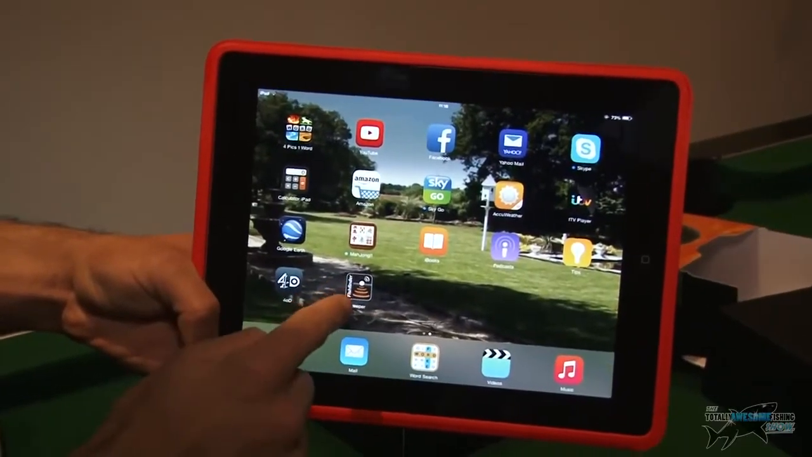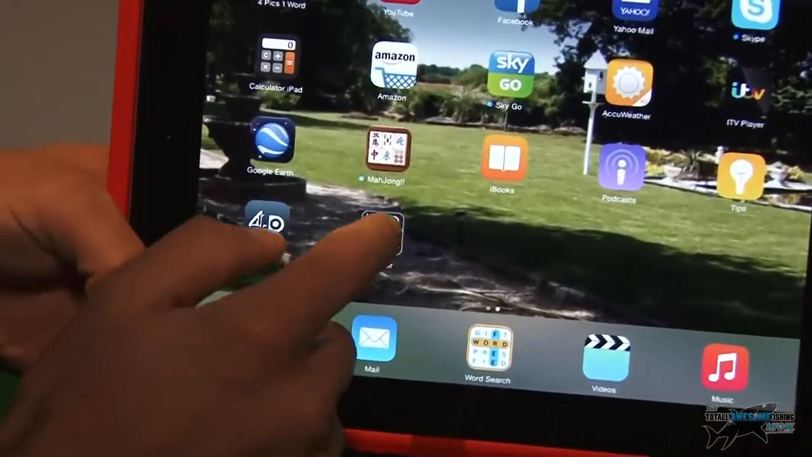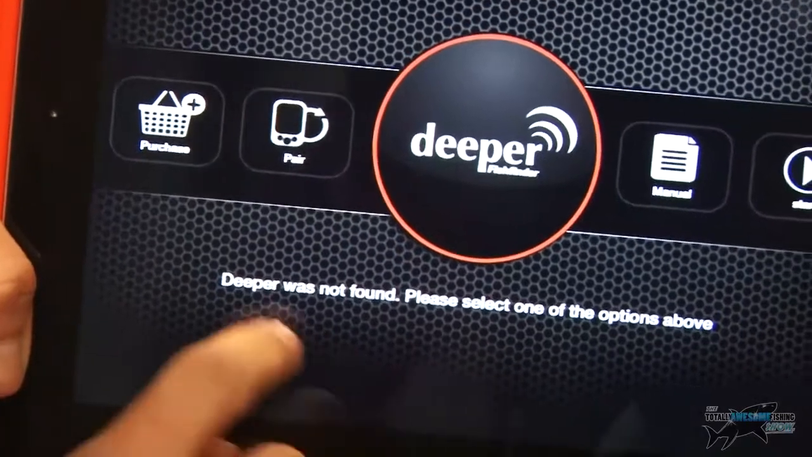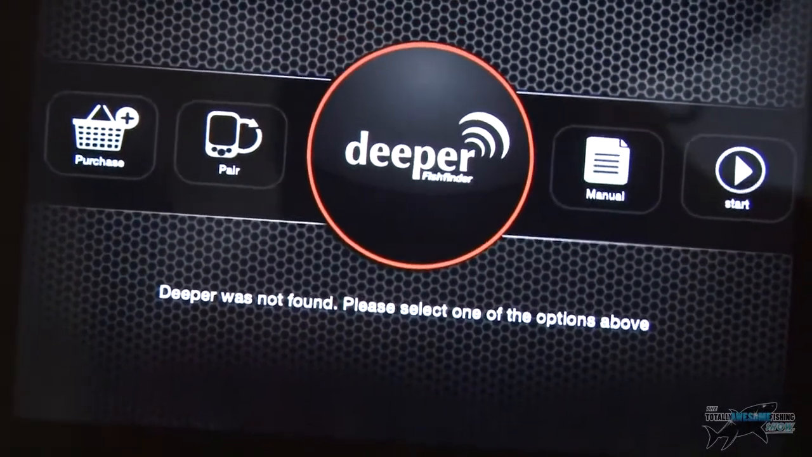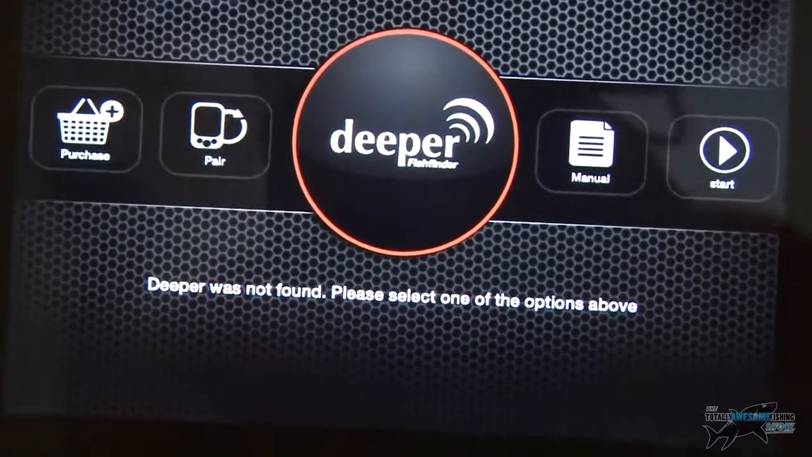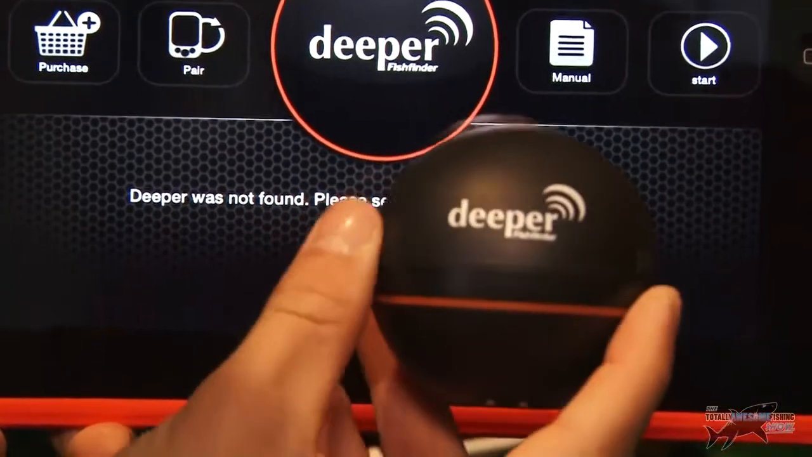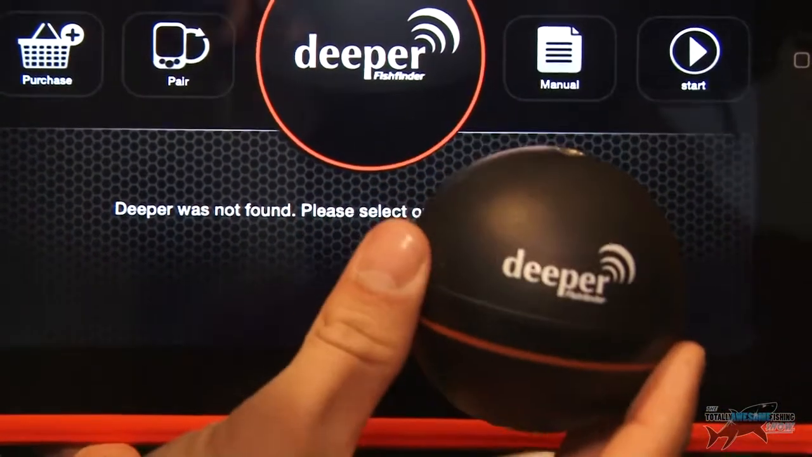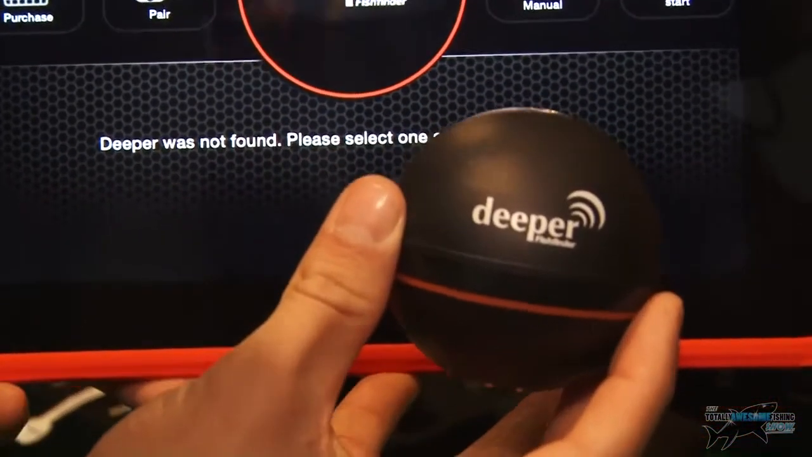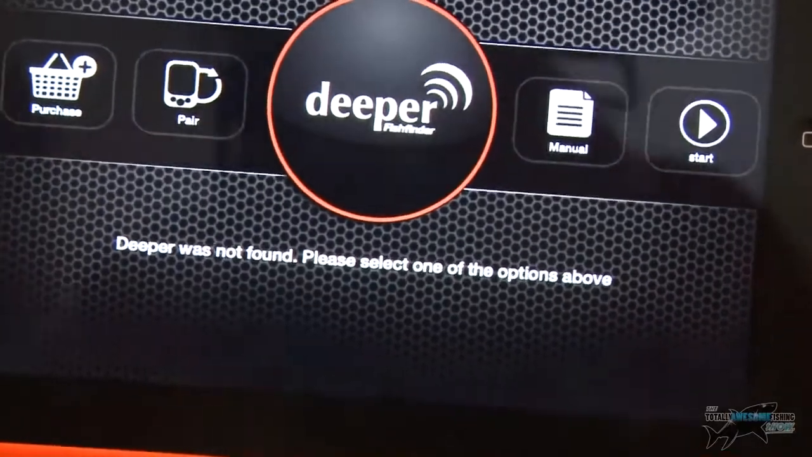Well, I've got the app downloaded here. It's a free app downloaded from the App Store. It's called Deeper. So I click the app there. It's got a nice home screen, and it says here, Deeper was not found. Please select one of the options above. The reason why it's not found: A, I've not got my Bluetooth turned on, and B, the actual device itself doesn't turn on until you put it in the water, till it touches water, which I think is really clever, because it kind of saves battery, really. So we'll test the actual device out later, but what we can do is have a look at the simulation, because they have a simulation on the app.